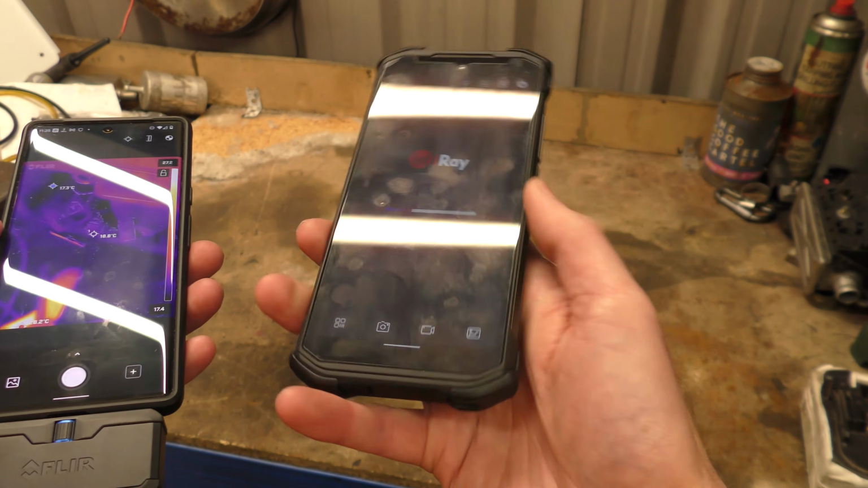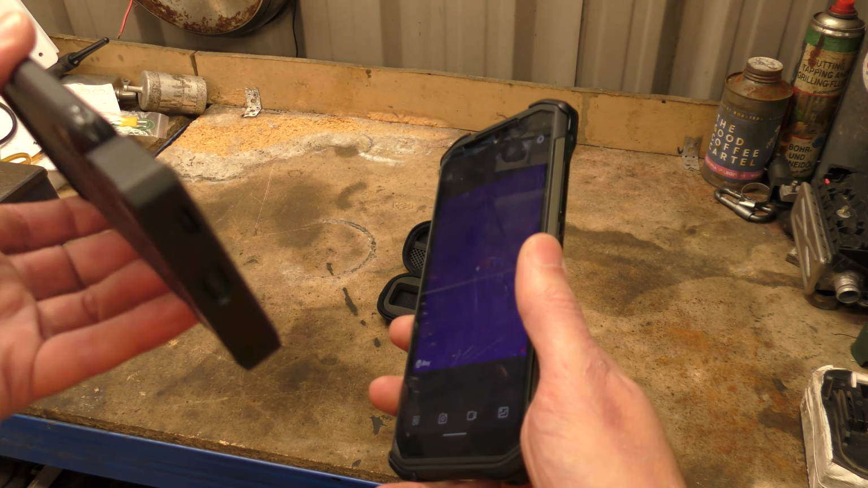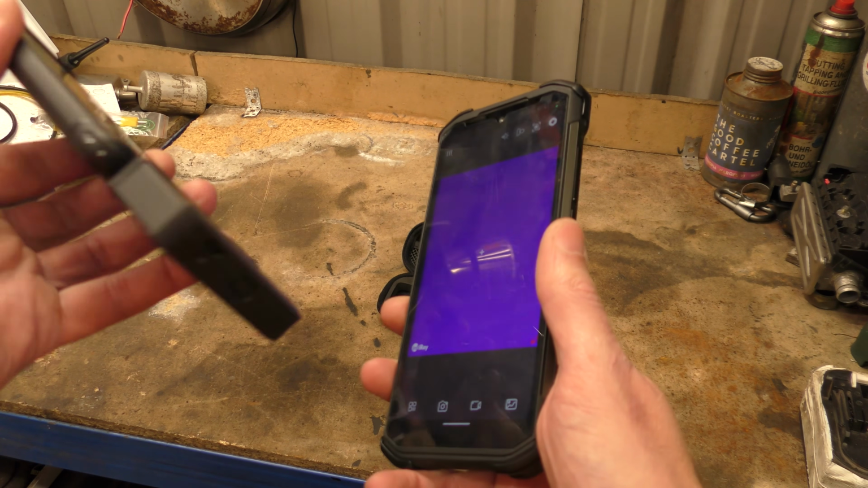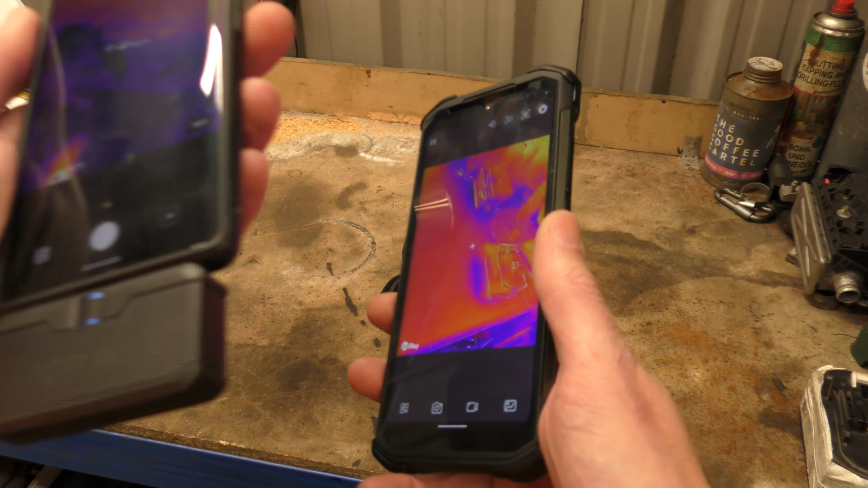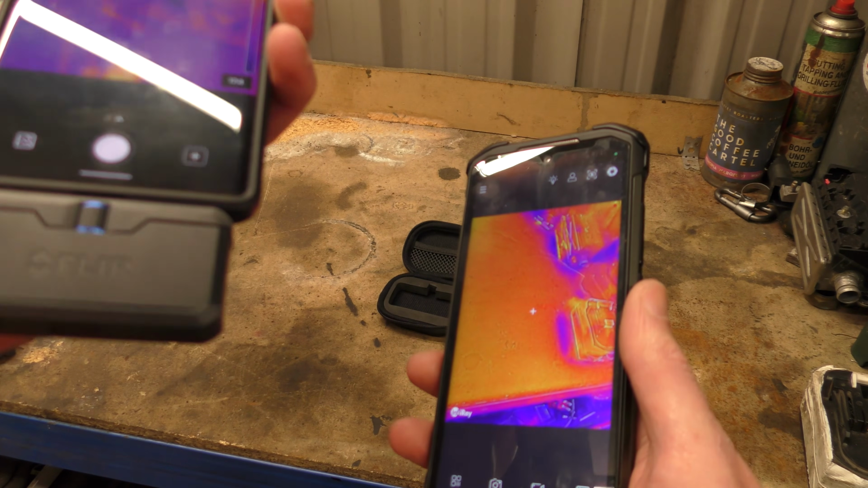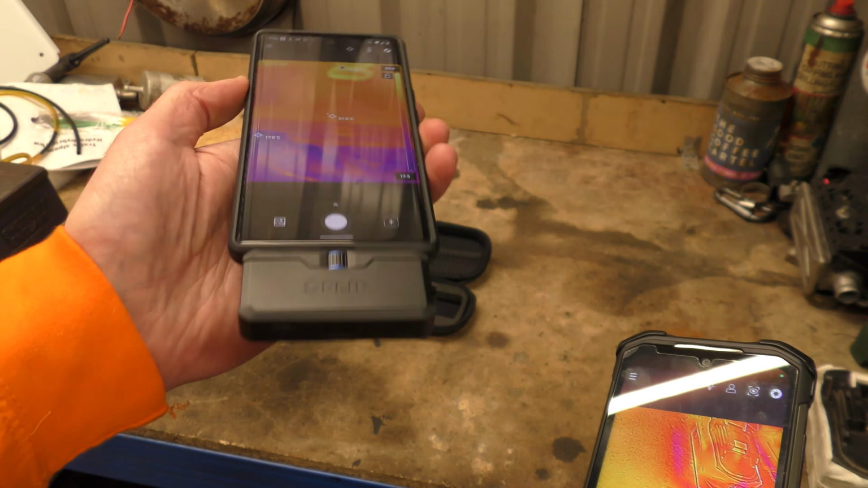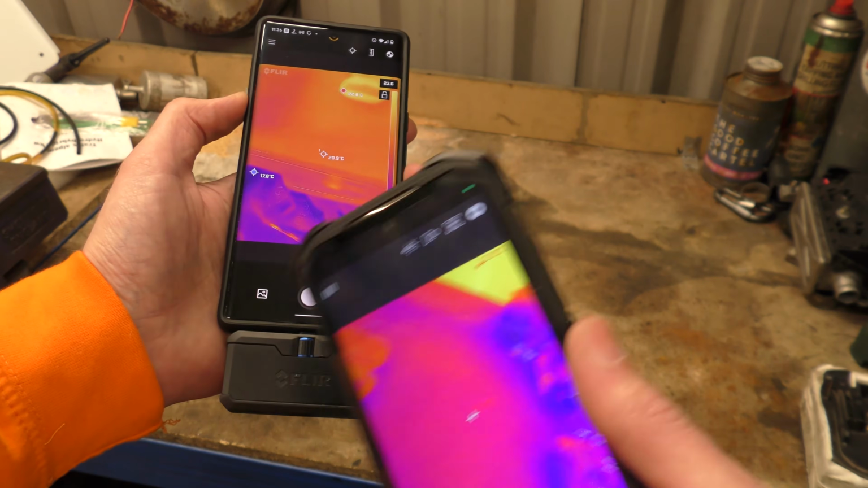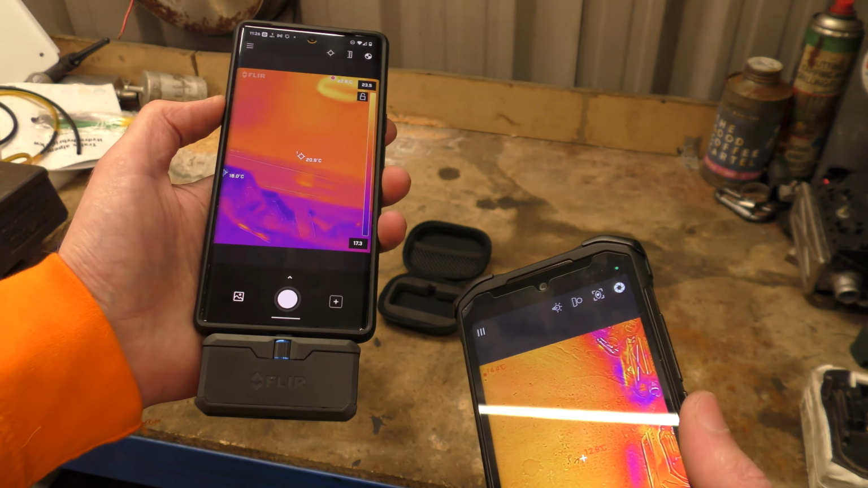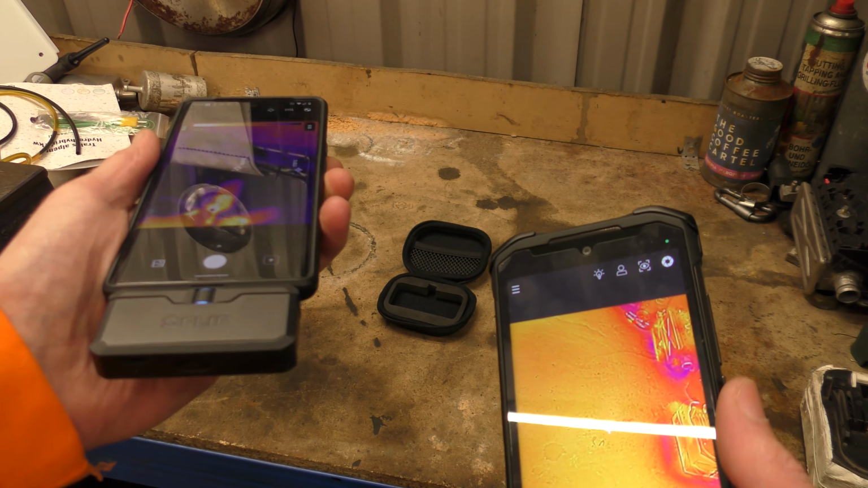And yeah, so I should be able to drop this from height. The FLIR, not so much with the old ruggedness. I think I can take a splash, but that's about it for ruggedness. They're supposed to be drop tested, but if I was to drop this phone and this FLIR, something in this is going to break. Probably the USB-C connection into my phone, rendering my phone broken or the FLIR broken.